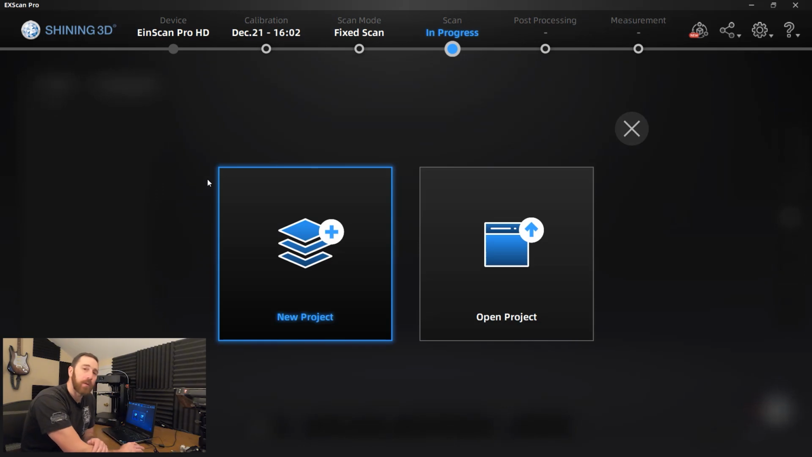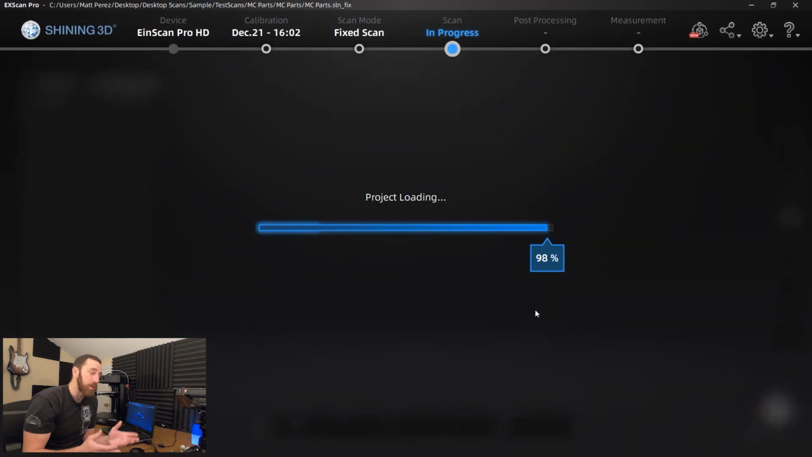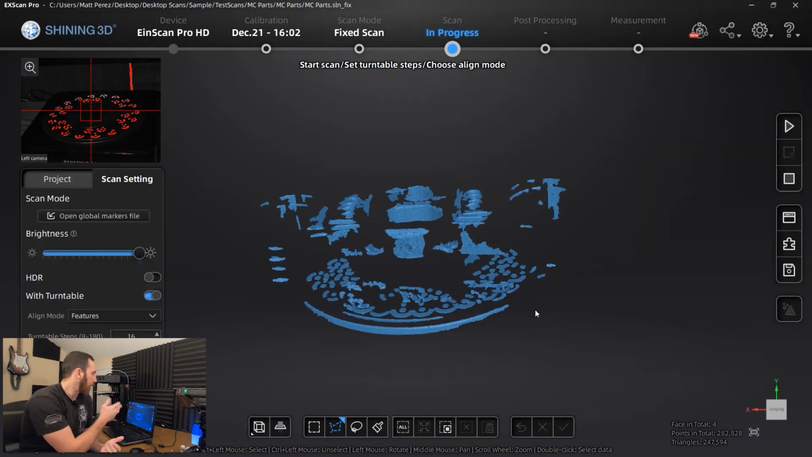And then we either need to start a new project or open an existing project. Now, if you open an existing project, what you're going to find is any scan data that was in that project will also be opened. So if you did capture some data, you can see here I've got some mess of a triple clamp here.